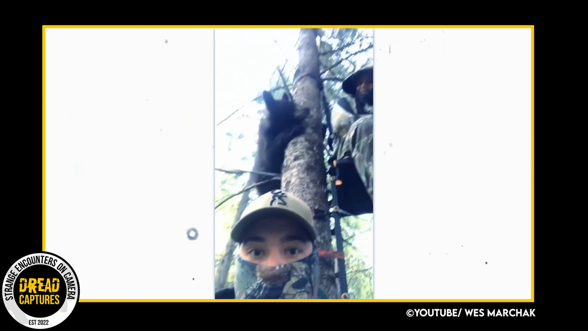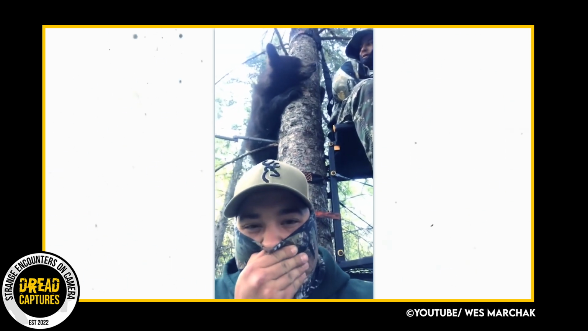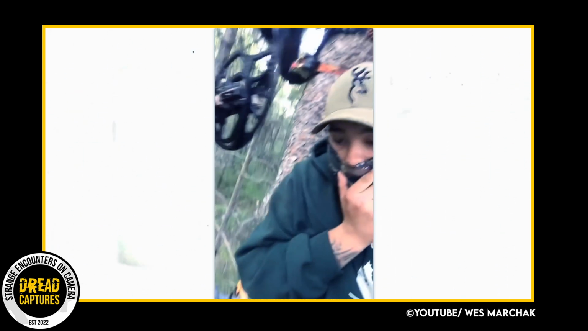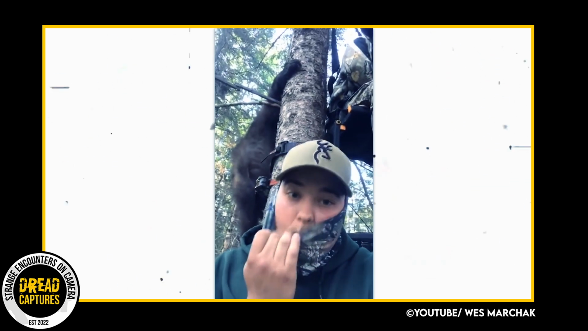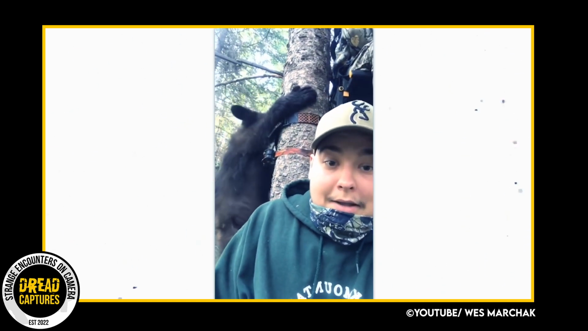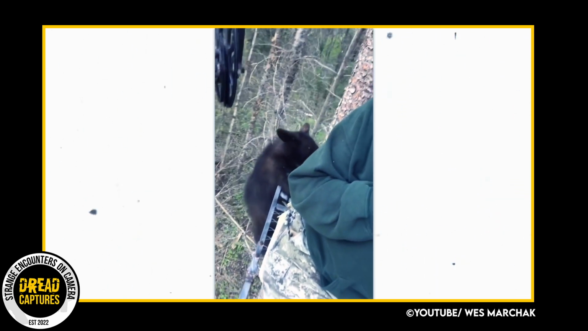As the bear scampers up the tree, the guy's face is priceless. Neither of them can believe it. The bear eventually shimmies down the tree. Makes you think, what was chasing them? Nevertheless, a great capture.